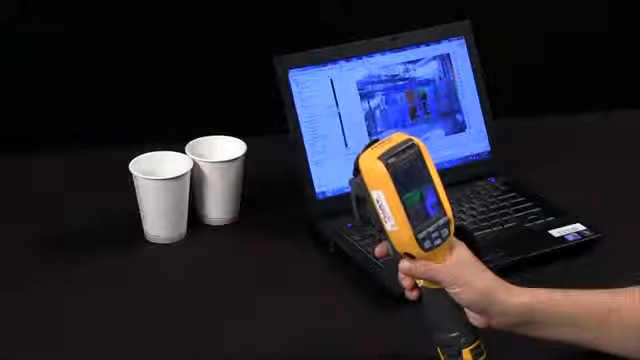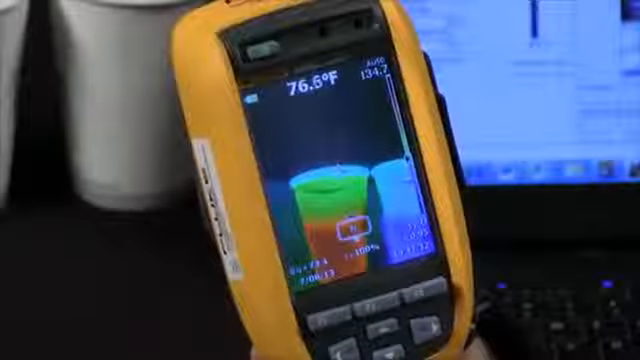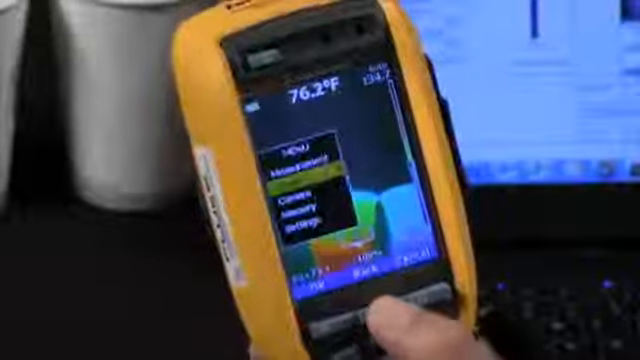The image focus is really the biggest part of doing thermal imaging. Everything's adjustable in the software with the exception of focus. So getting a clear focused image is of the highest importance.